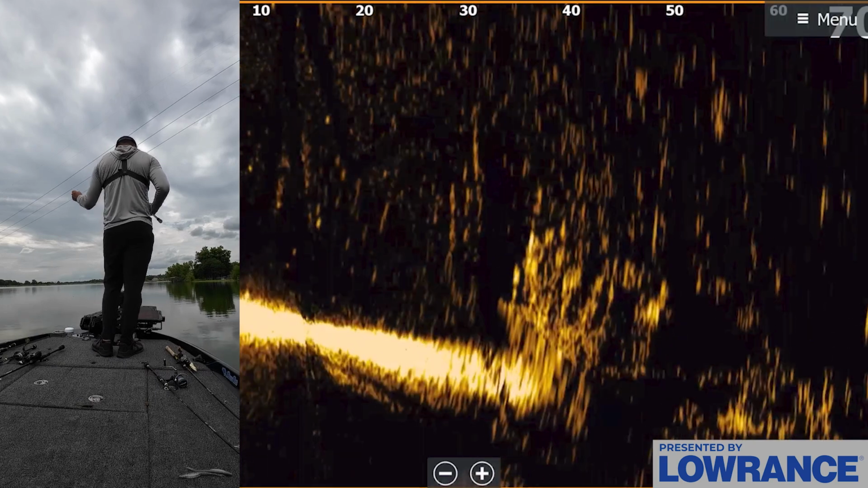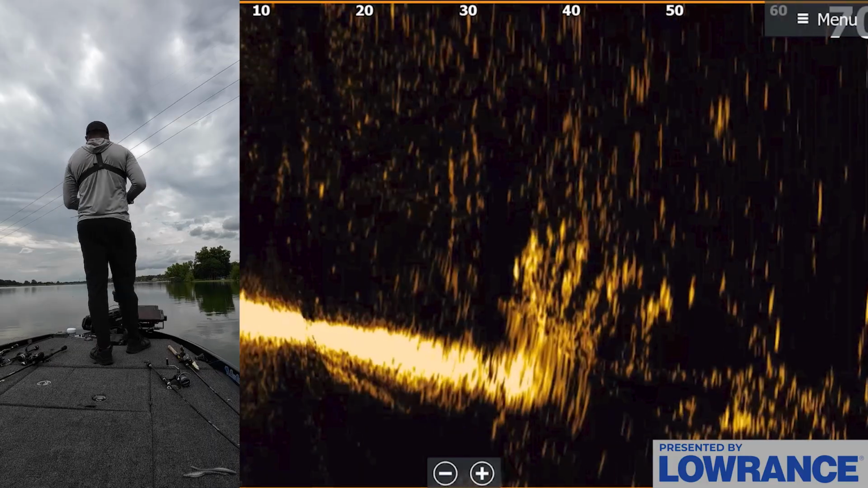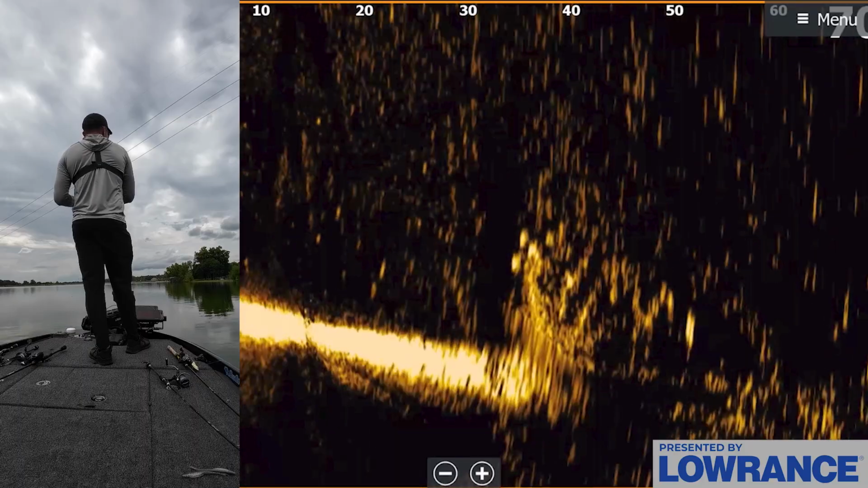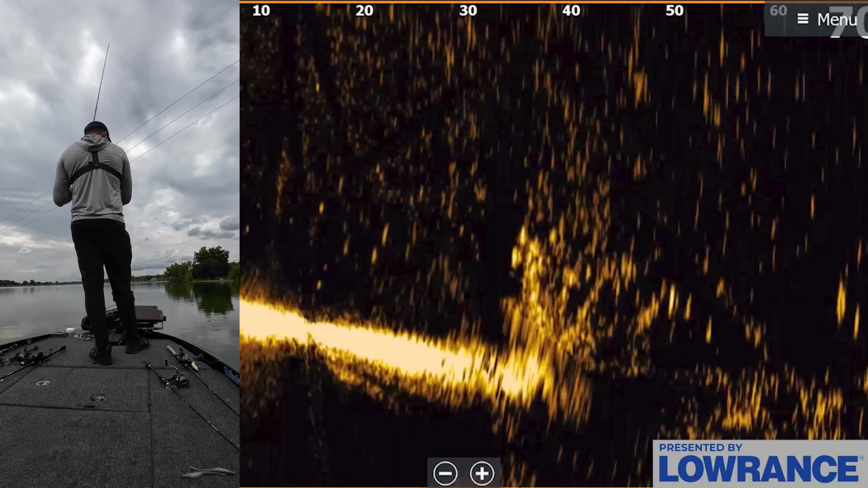So I was throwing that wacky rig and it really wasn't getting the job done. But with this big worm wobbling as it falls, I feel like you trigger a reaction bite out of these fish. So I'm going to make a couple more casts out of this brush pile.